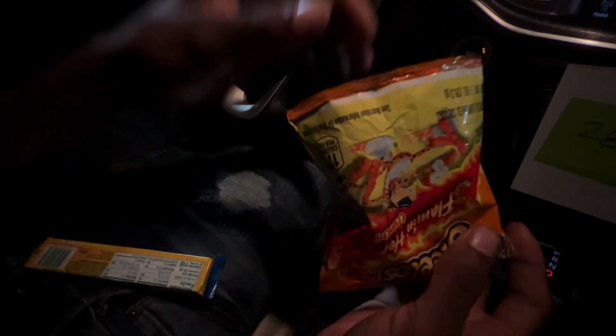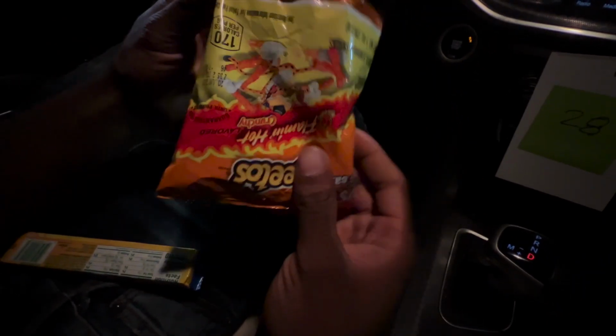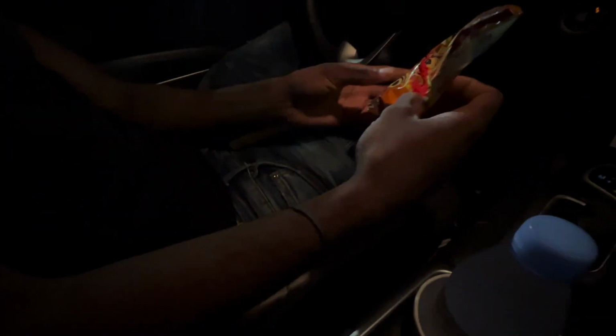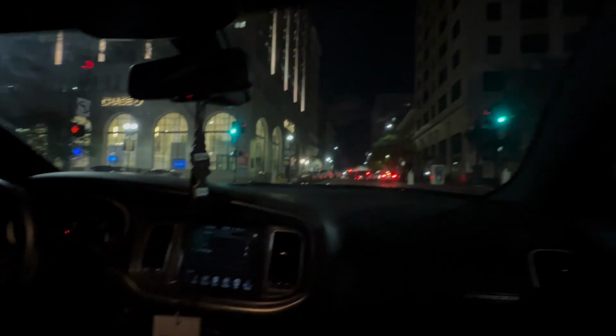Finna put them brimbos on this. Oh God. Hey man. I'll see what I'm smacking on. Some hot chips, man. You got the bag upside down. That's spicy. Go.